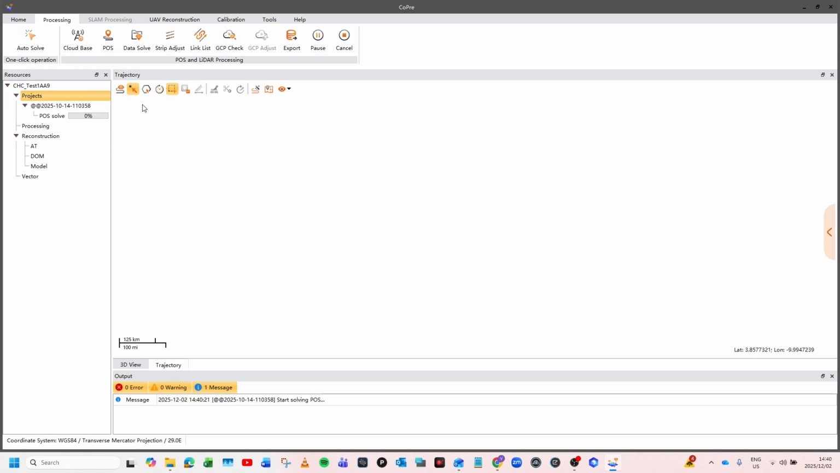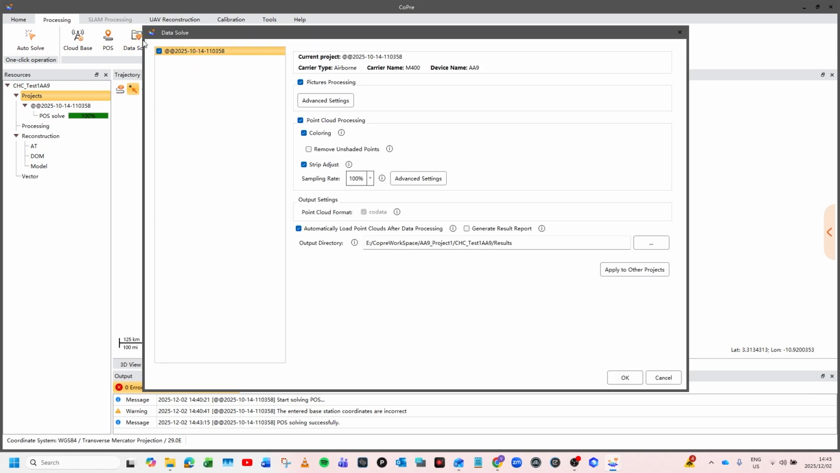Once the position has been solved, we'll go further with the process. Okay, great. As we can see, the position has been solved 100%, and then we see a couple of active tabs at the top. Auto solve is basically a one-click operation that will take you through the entire process. We've got the position which we've done just now, and then going over to the data solve.